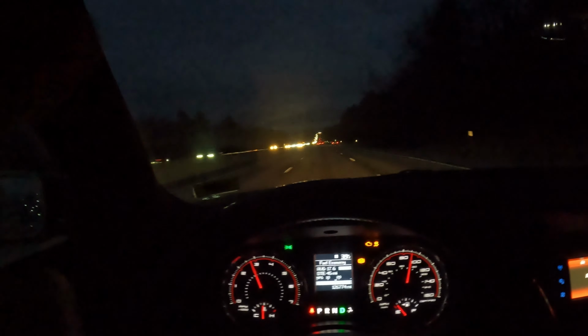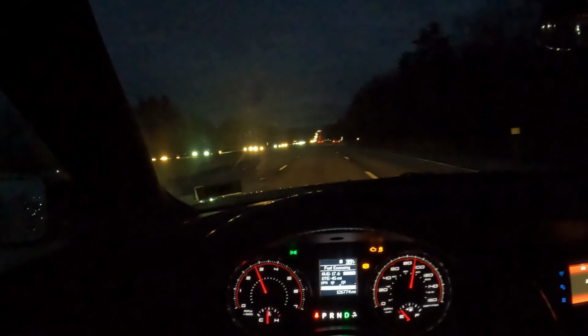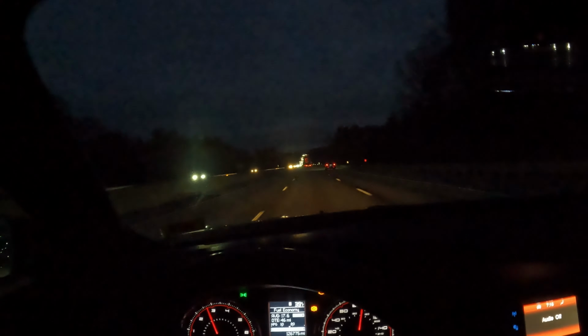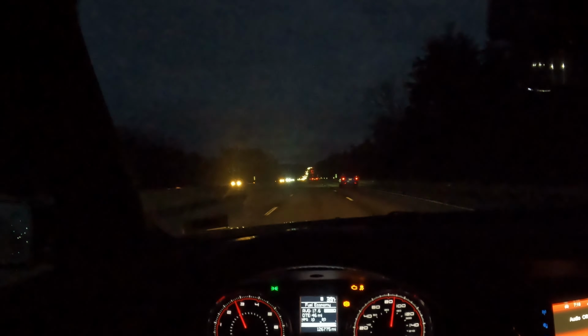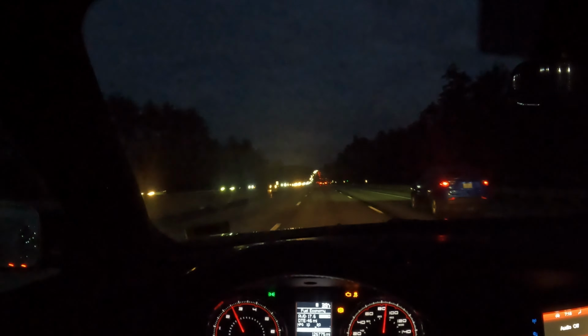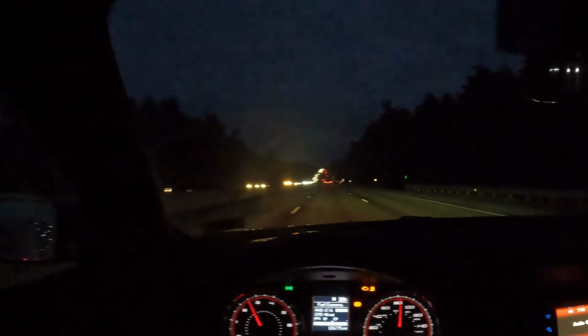Let me know what angle y'all like better. This is the wide that I got on right now, and then I got a super wide. I believe I used the super wide in the story time video, the police story time video. If y'all haven't seen it, go check it out. I think it's my second video posted on the page, so y'all should be able to find that pretty easy.